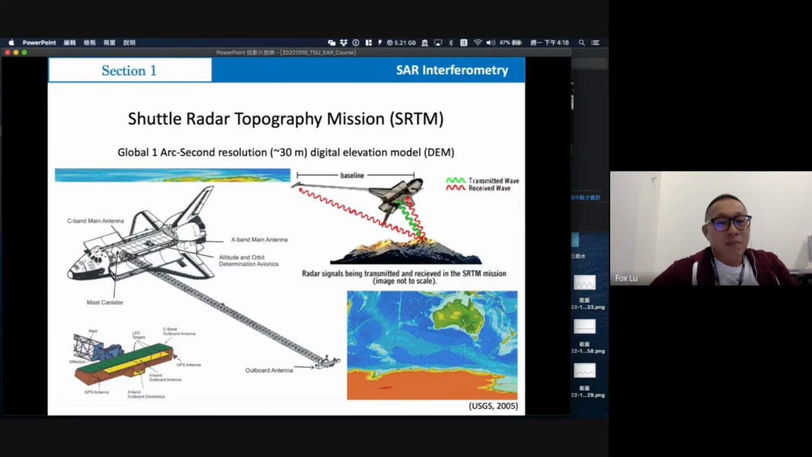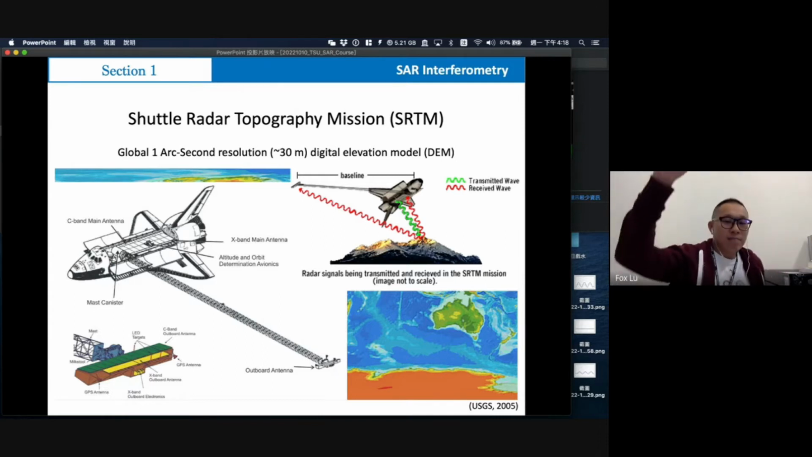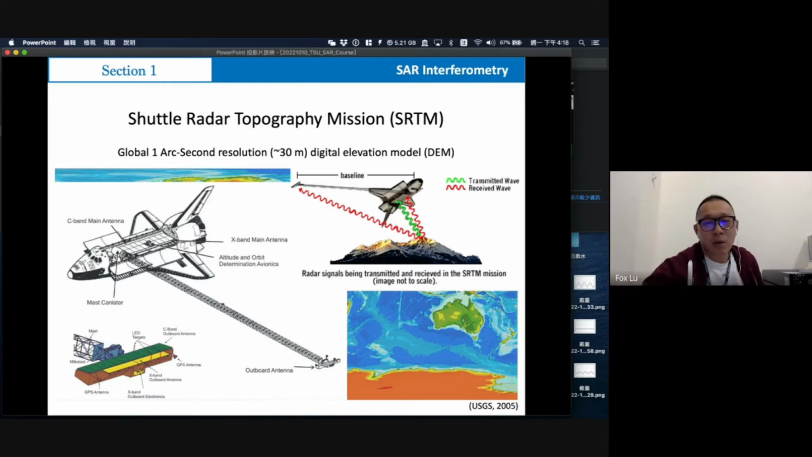One antenna is located on the body of the shuttle, and the other antenna is installed on the other side of what we call the bridge. So this shuttle will launch to space and start its work. It will extend its baseline, and this baseline is its arm, or call it its bridge.